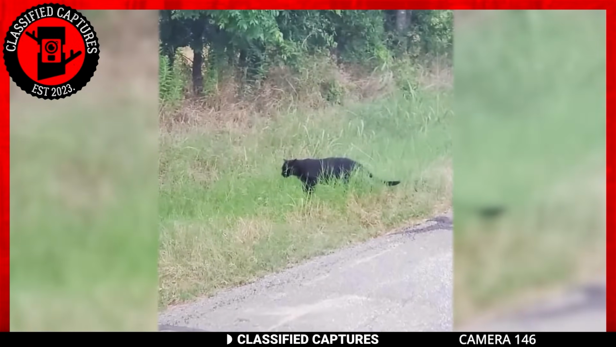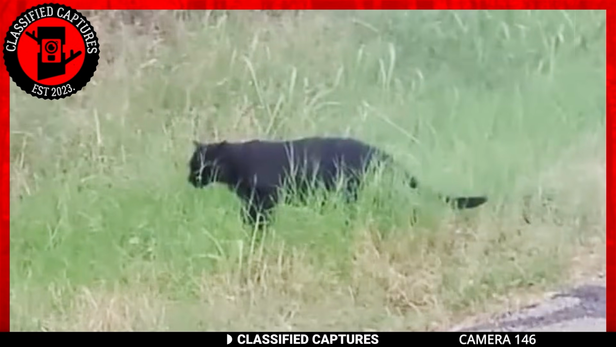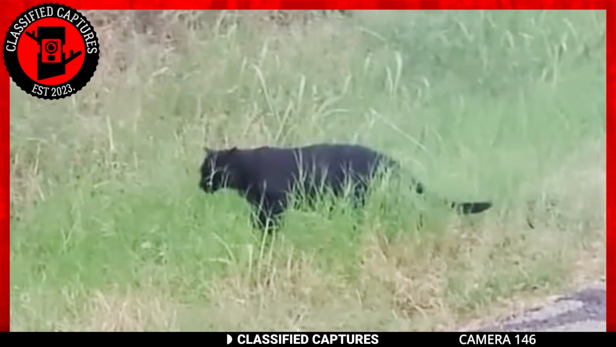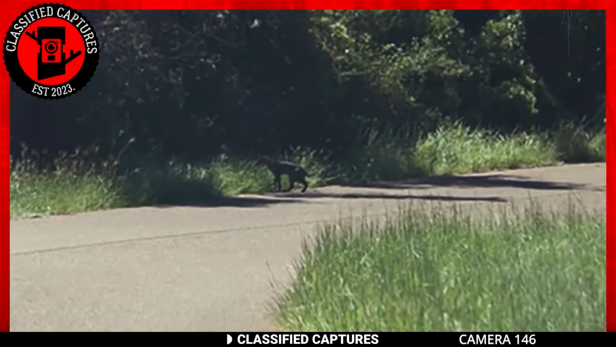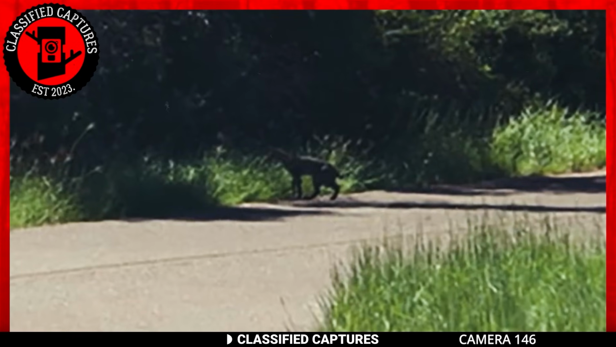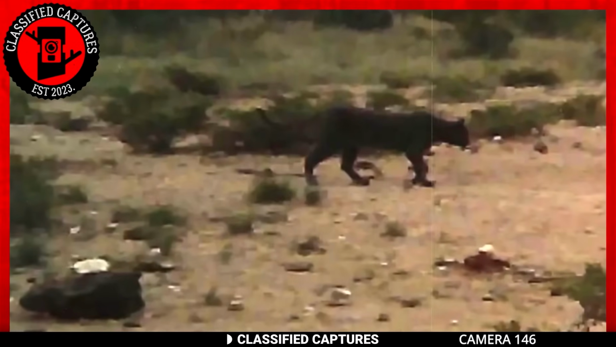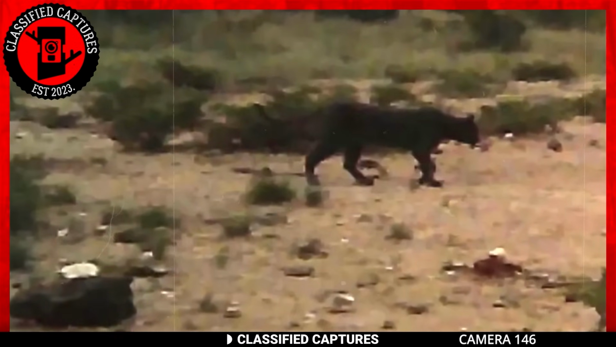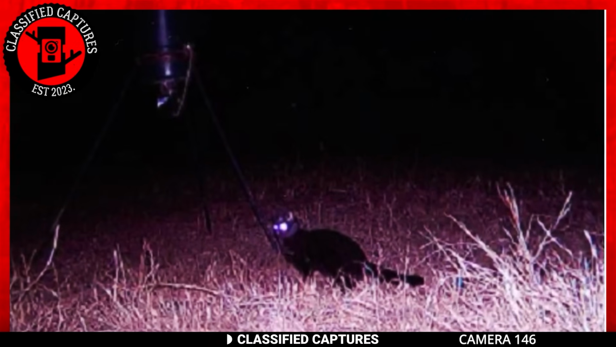Amid the secluded corners of a remote locale, our attention is captivated by the presence of a peculiar creature, moving with an air of mystery and intrigue. It's through the lens of a phone and a trail cam that this footage was captured, revealing a creature that has come to be known colloquially as the Black Panther. Its massive form bears a resemblance to the renowned Texas black cat, lending it this casual moniker.